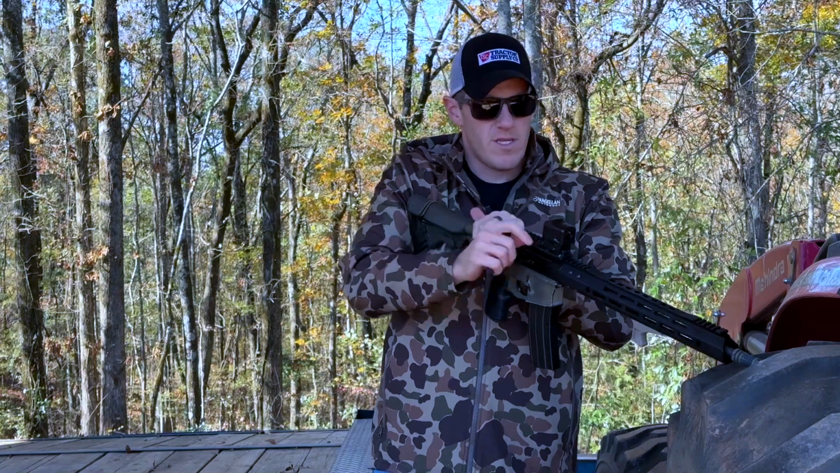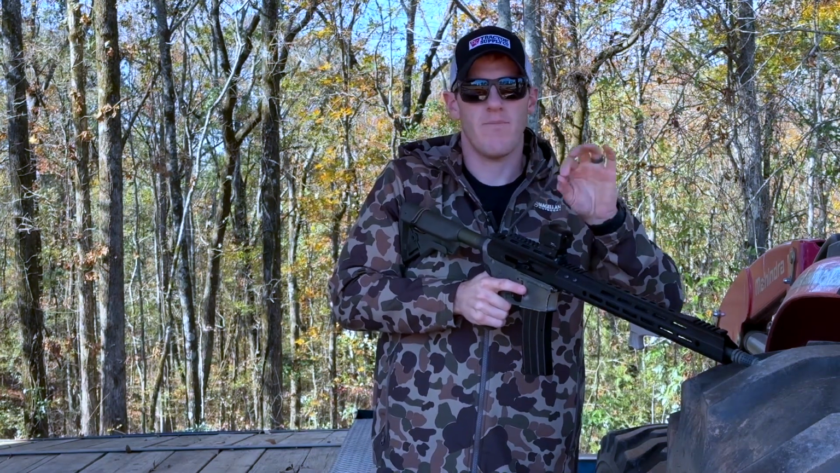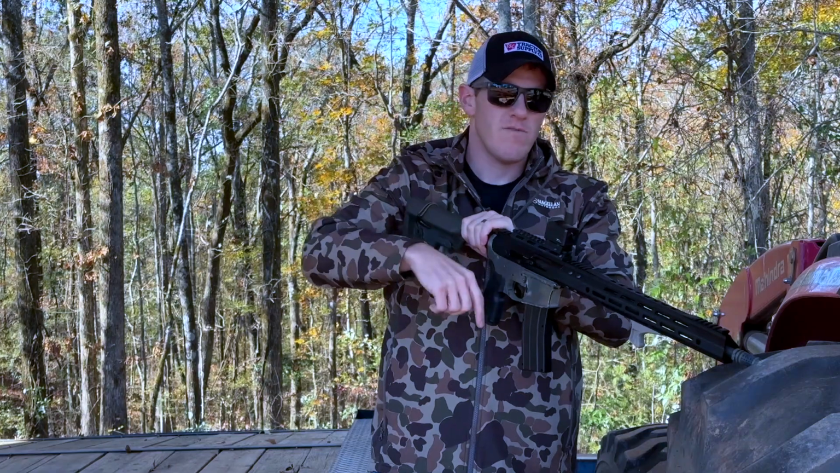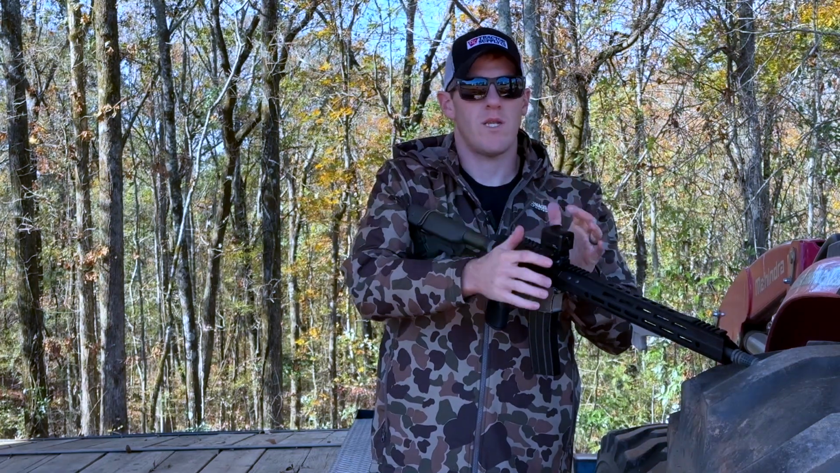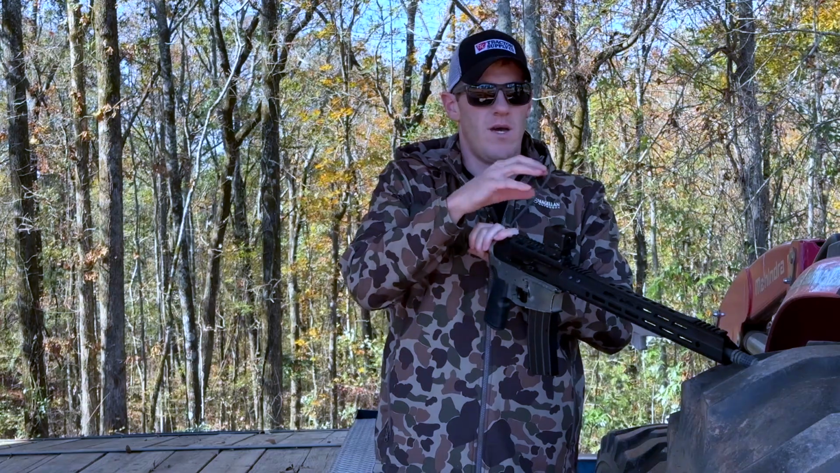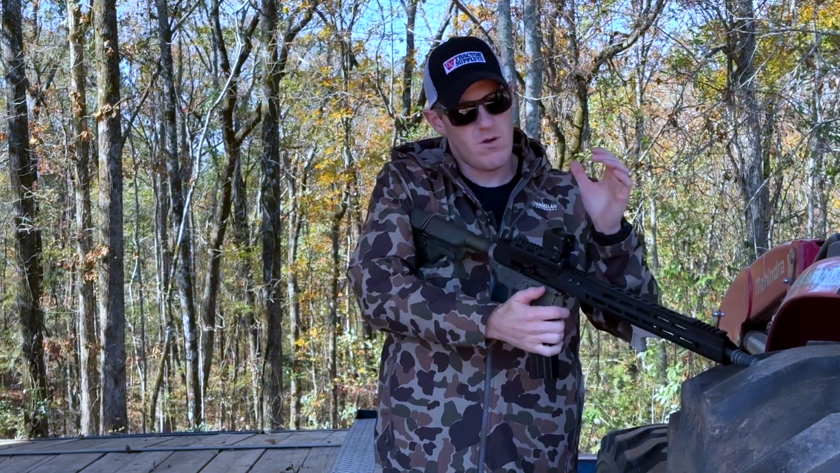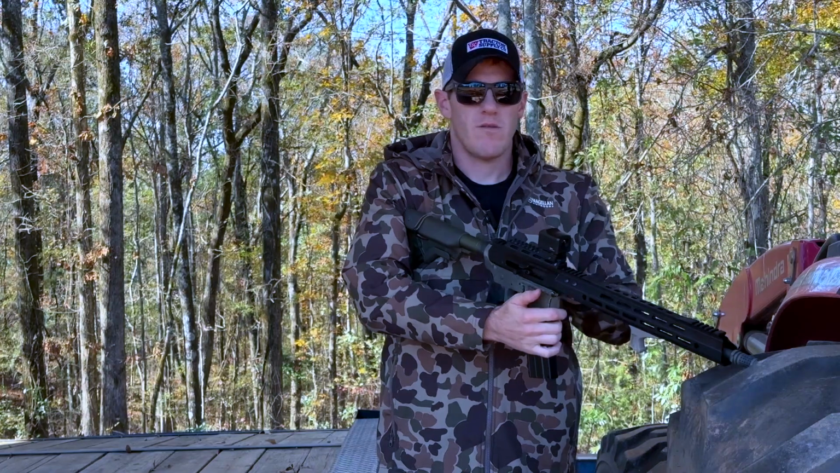But with this, it's a really small screen. And if your fingers are cold, it's not going to pick up very well. And if you've got gloves on, I wish there was an option where the side buttons could do more of the changing of the reticles and colors and all that stuff. And also, it just gets your screen filthy.